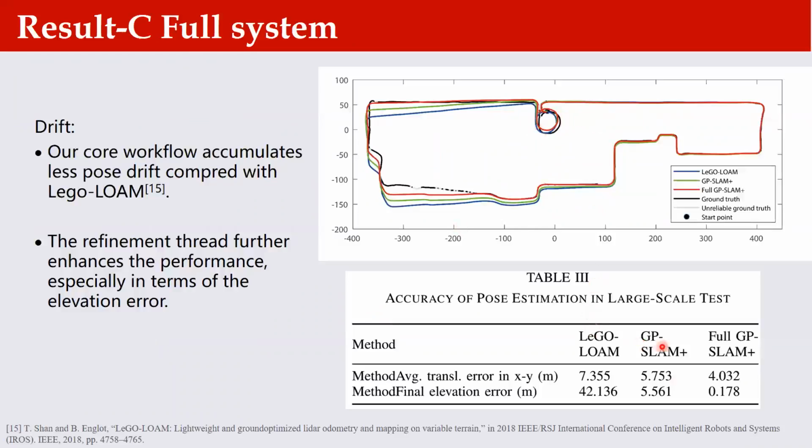Quantitatively, Table 3 lists the average translation error in the XY plane and elevation. Our core workflow produces more precise estimations compared with LEGO-LOAM, and the refinement thread further enhances the performance.